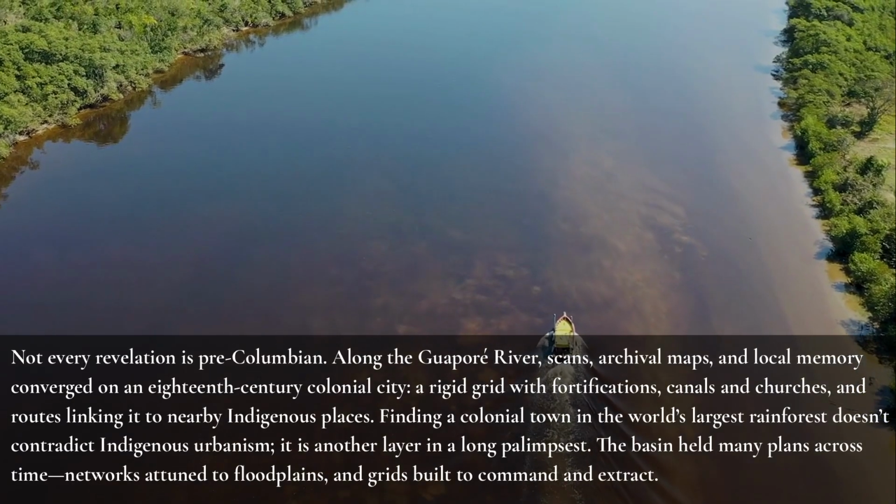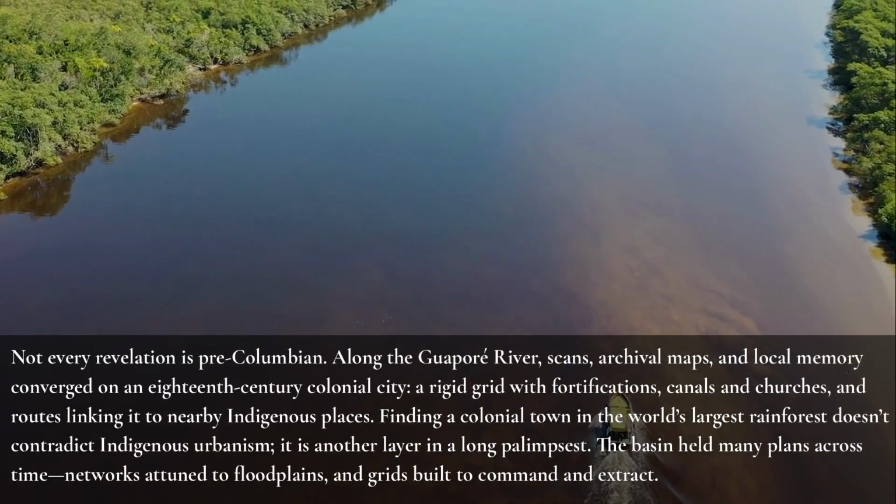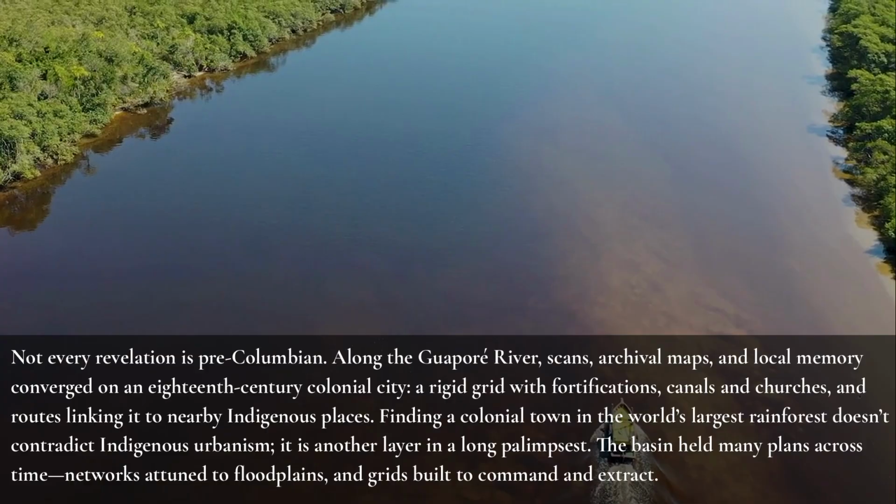Not every revelation is pre-Columbian. Along the Guaporé River, scans, archival maps, and local memory converged on an 18th century colonial city. A rigid grid with fortifications, canals, and churches, and routes linking it to nearby indigenous places. Finding a colonial town in the world's largest rainforest doesn't contradict indigenous urbanism. It is another layer in a long palimpsest. The basin held many plans across time, networks attuned to floodplains and grids built to command and extract.